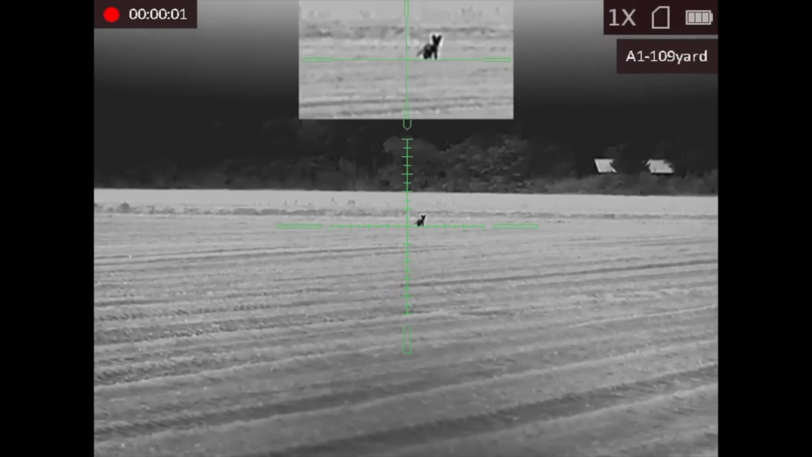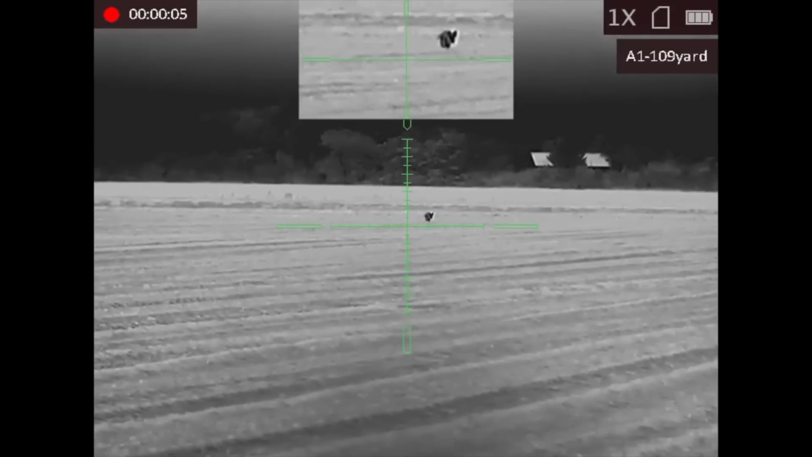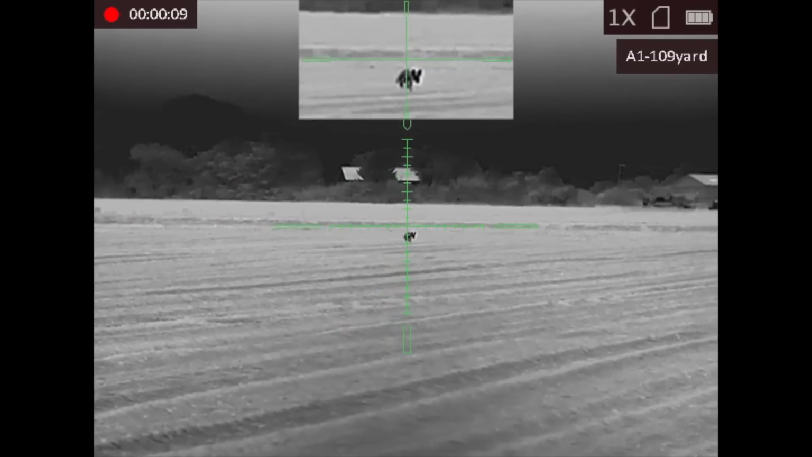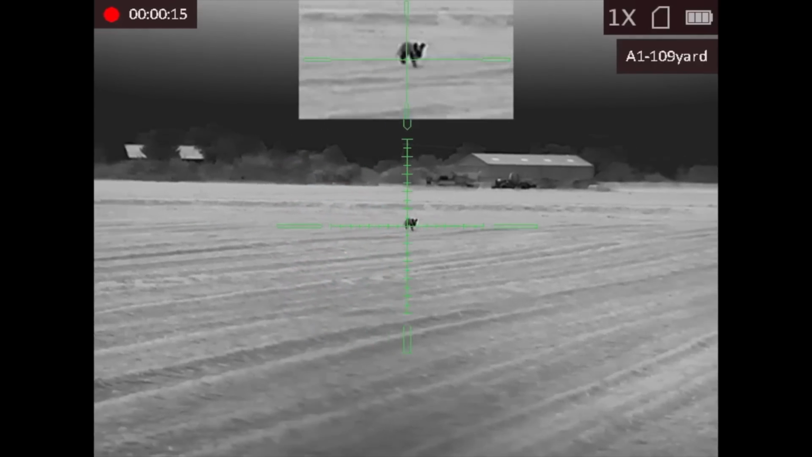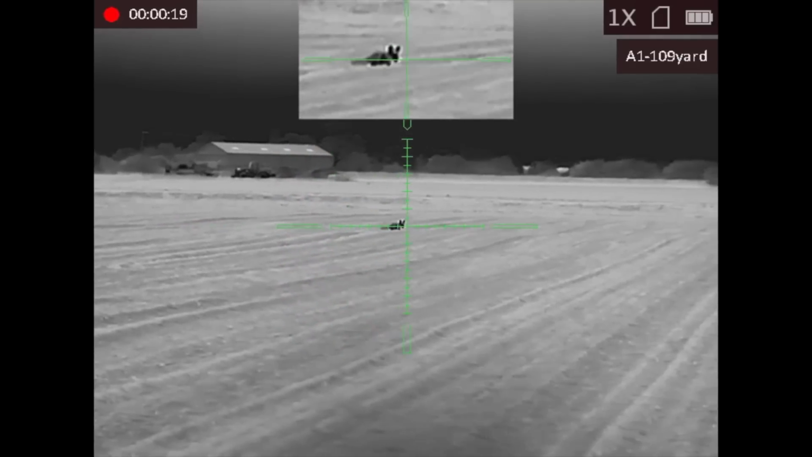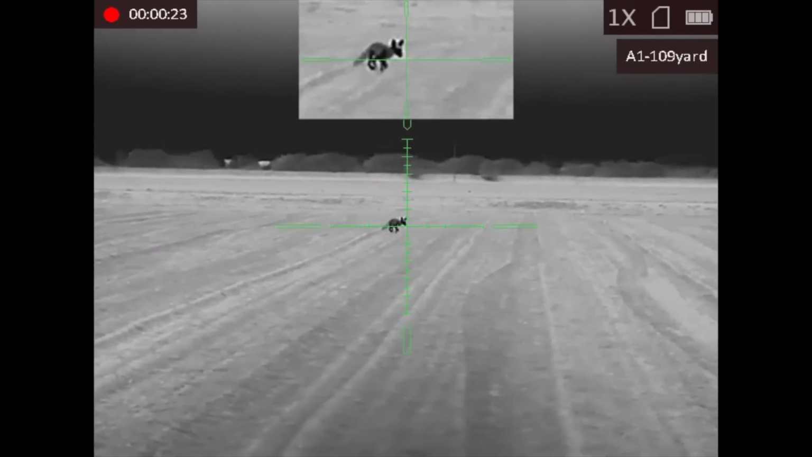Now, we knew there were at least 2 foxes in this field because we'd seen them on a previous rabbit excursion to a neighbouring farm, which is why we wanted to bring Chris here. It was a good chance of getting him on a fox. Kept the caller going, and to our amazement, a 3rd fox enters the field. See if you can notice something about this one. And this is it, Chris. This really is your time to shine.